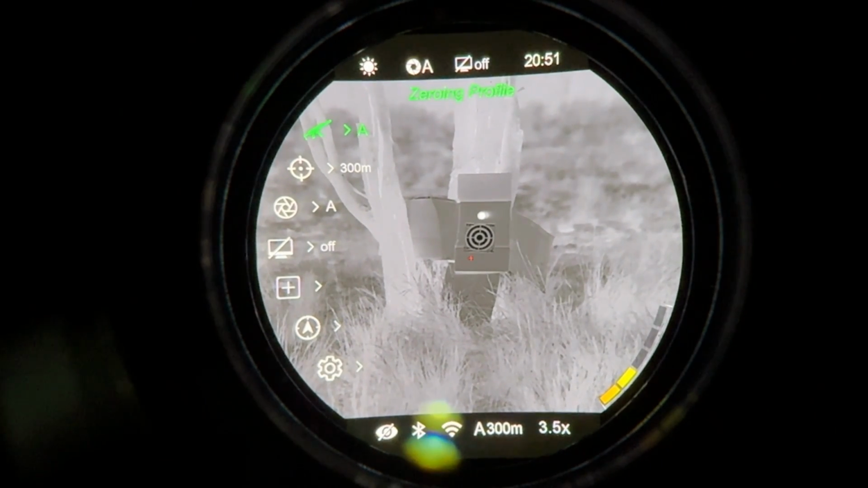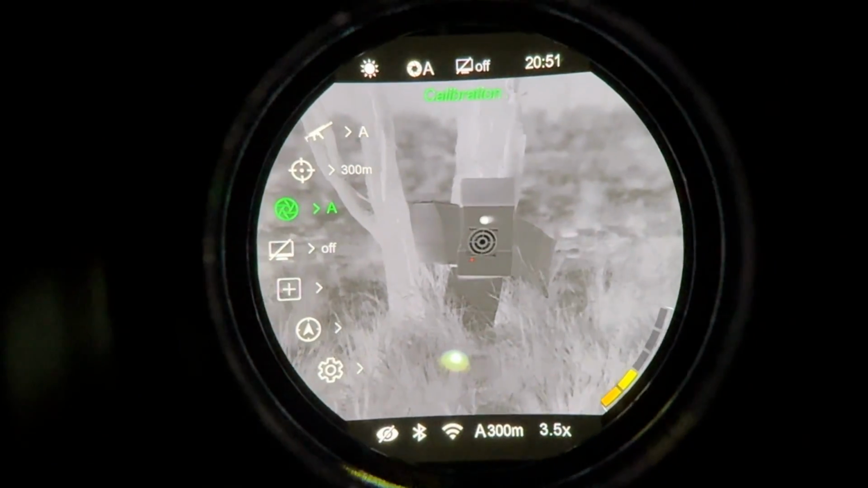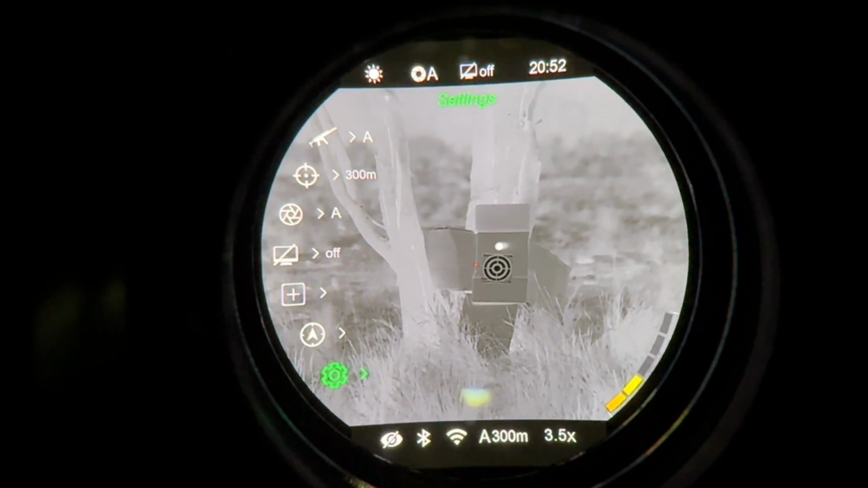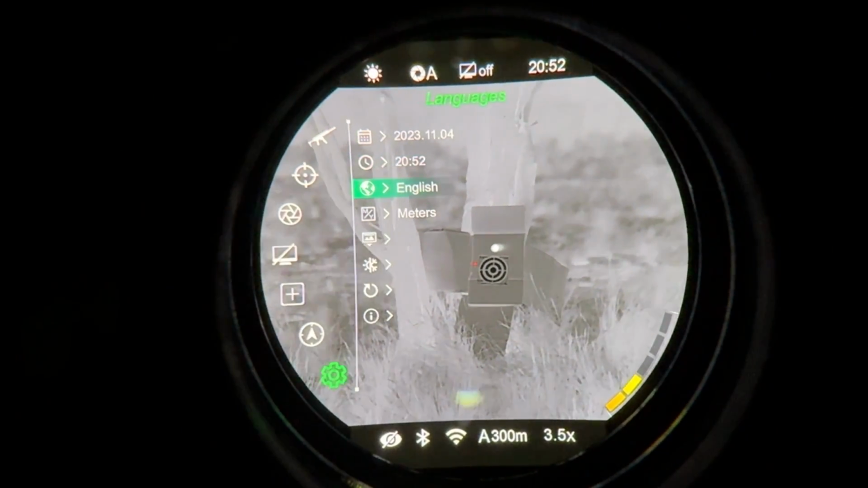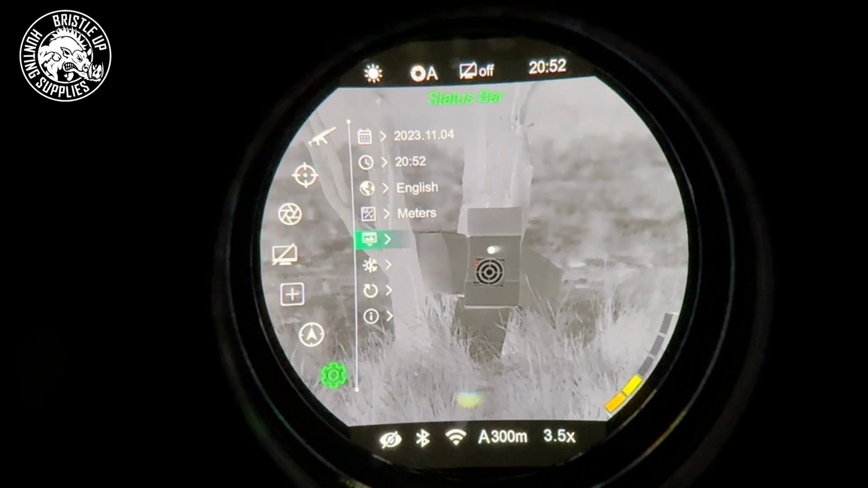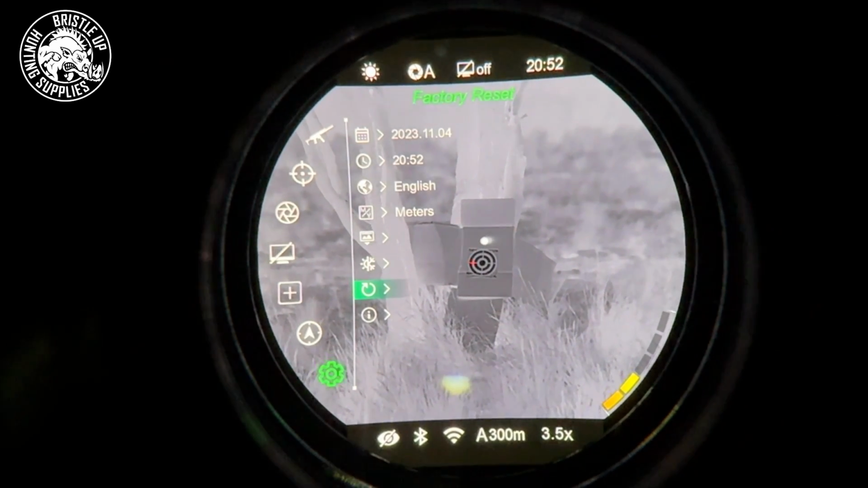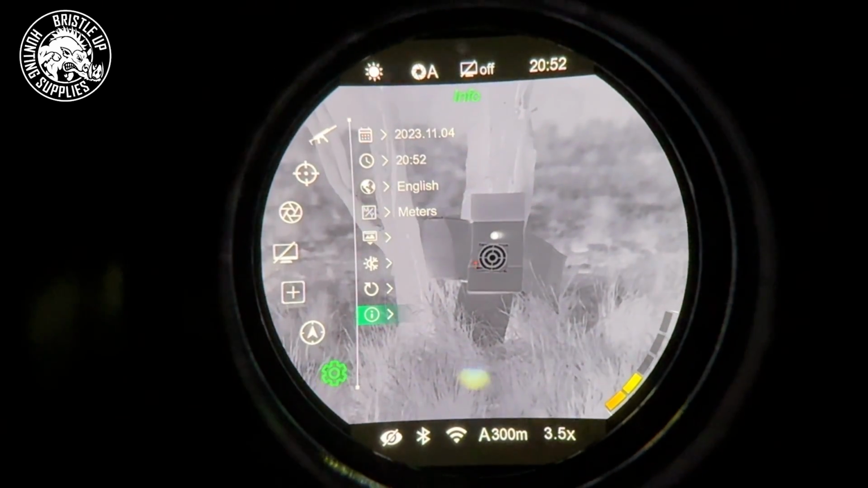We have our zeroing profiles, our reset zeroing distance, our image calibration, our standby on and off modes, our pixel defect correction, compass calibration, and lastly settings. And then inside the settings we have our date, time, language, meters or yards, our status bar displays, our image hue, so that'll be warm and cold, hot. If we change it to cold there, we might give that a bit of a spin. Then we've got our factory reset and our info down the bottom here. So very straightforward there. We'll go back now.